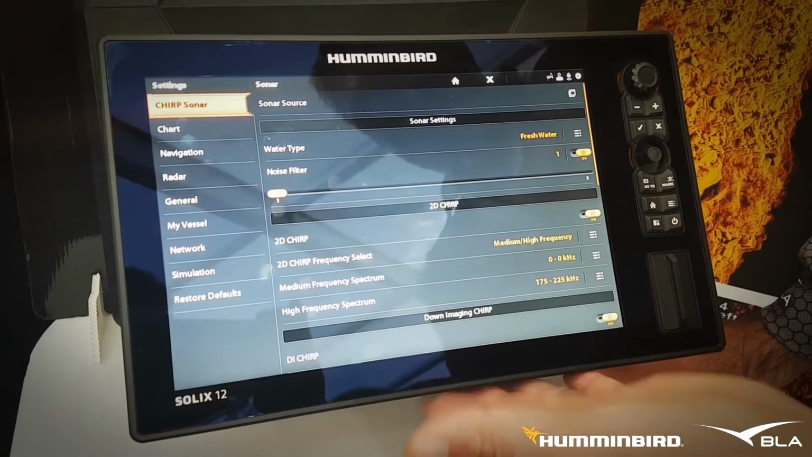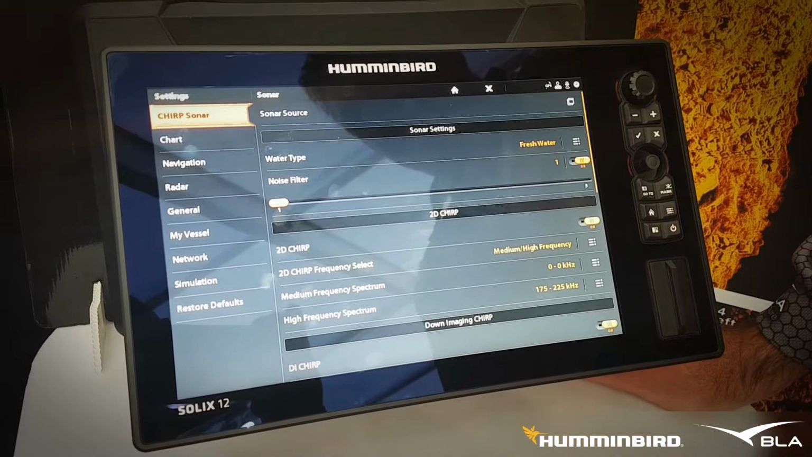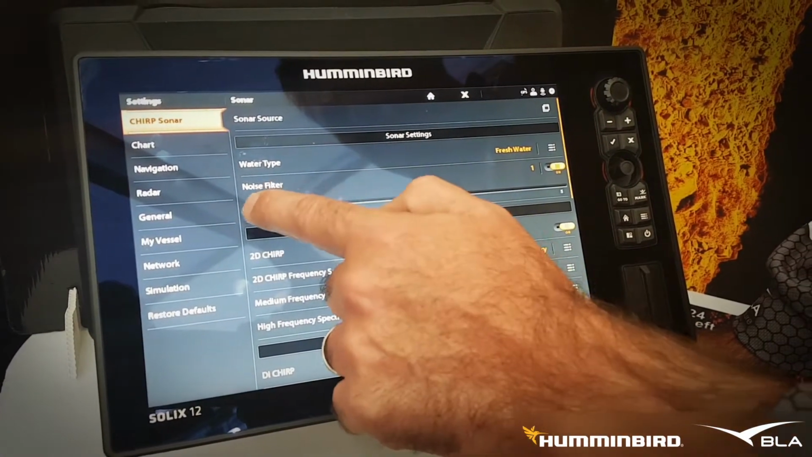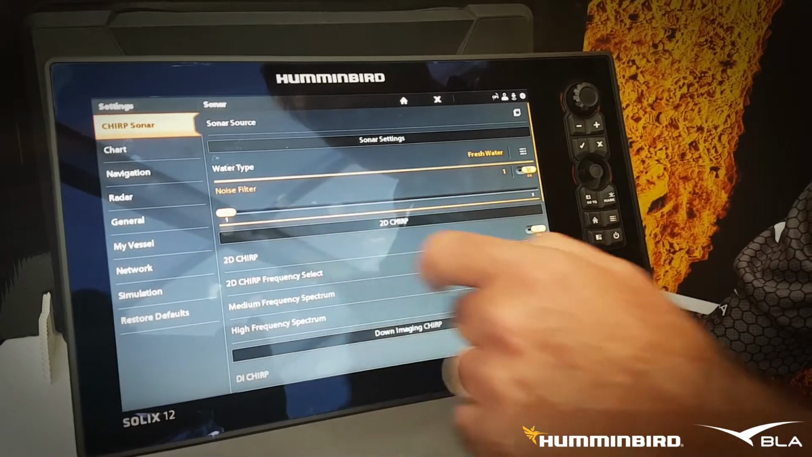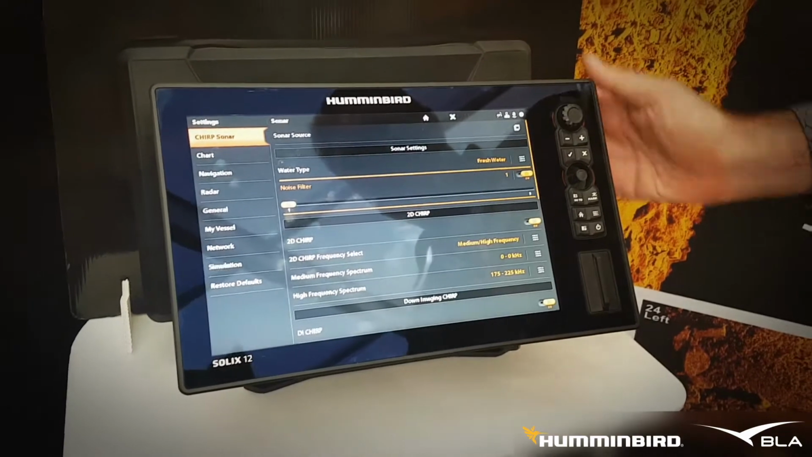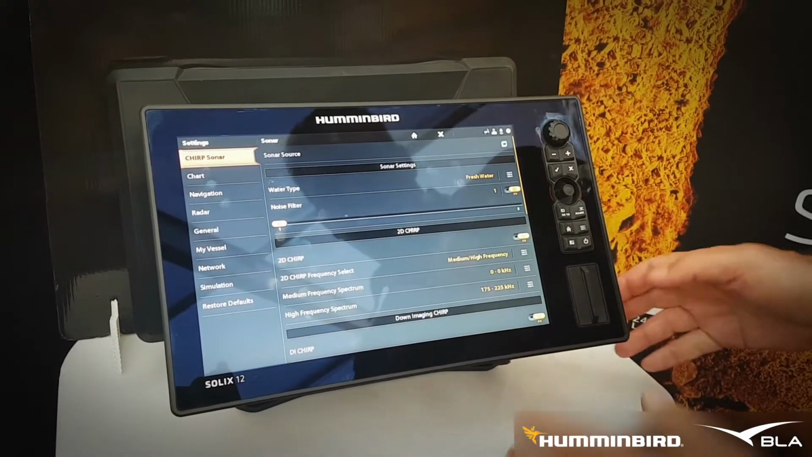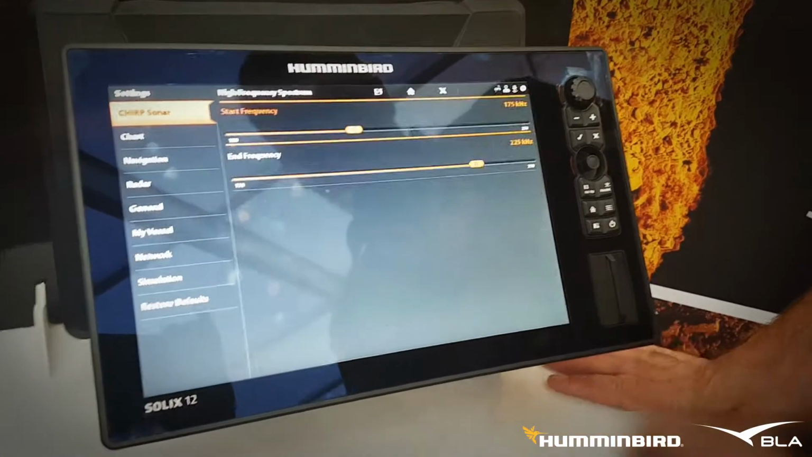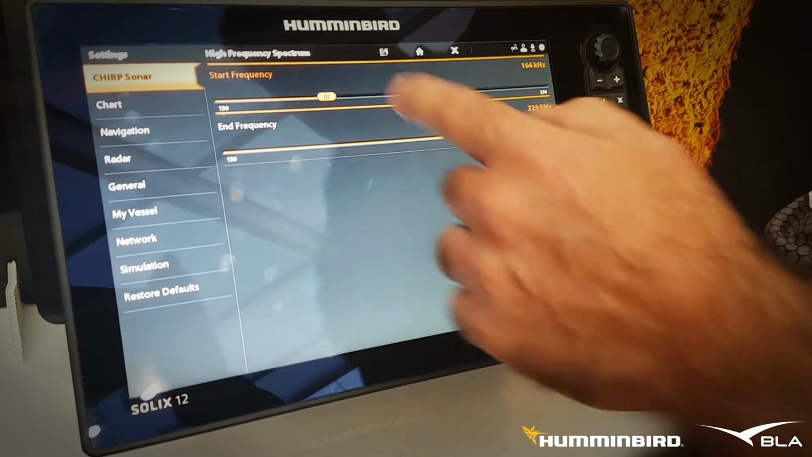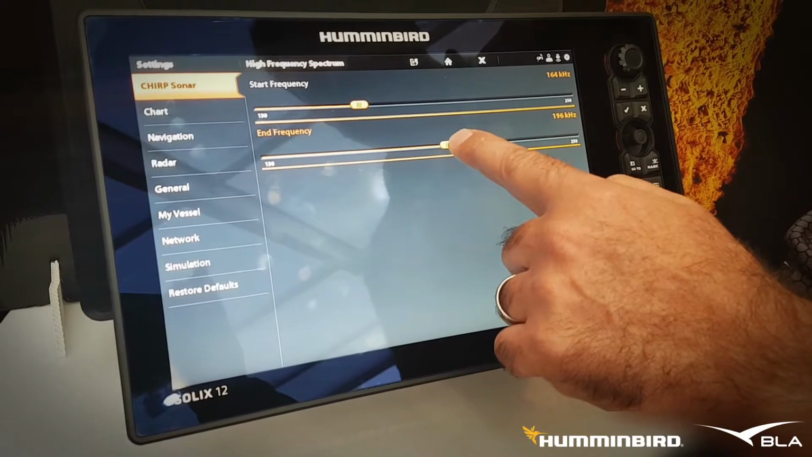So if you're networking with other Ethernet devices such as other units, Minn Kota Link or anything else, you can do that all through here. Again, it's full touchscreen as well as full button or dial control. With our chirp sonar, we can fully adjust our frequency spectrums. So we can go in and adjust the low and the high of our traditional sonar frequencies as well as our Mega down and Mega side frequencies.